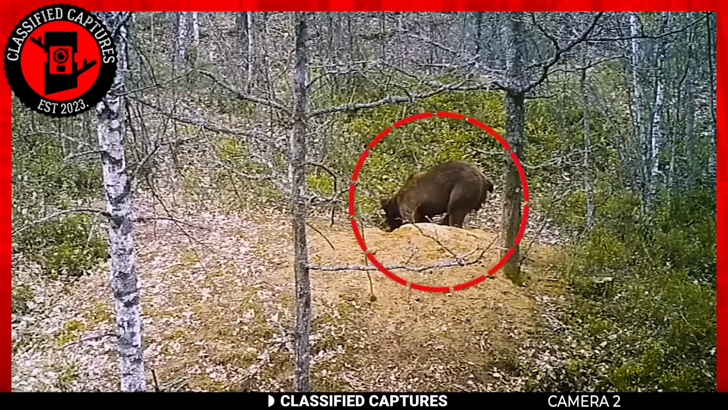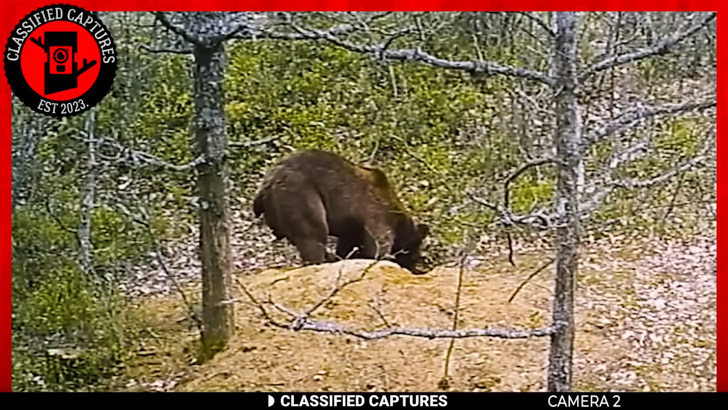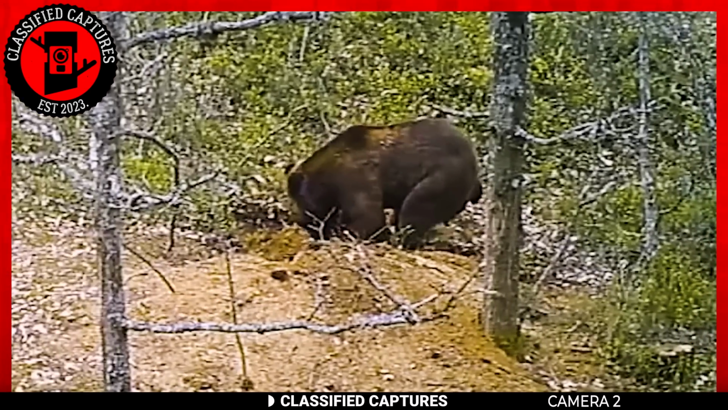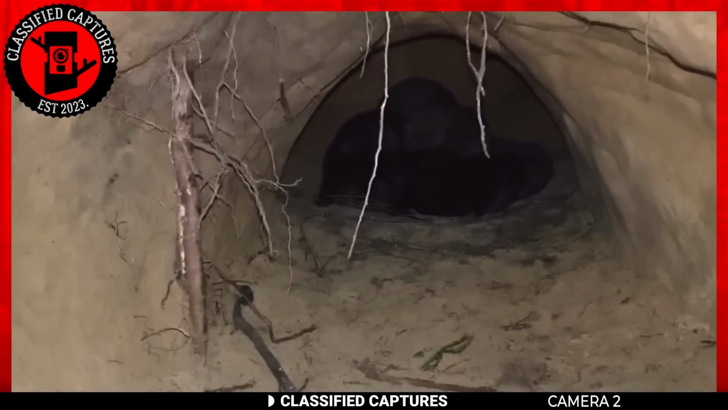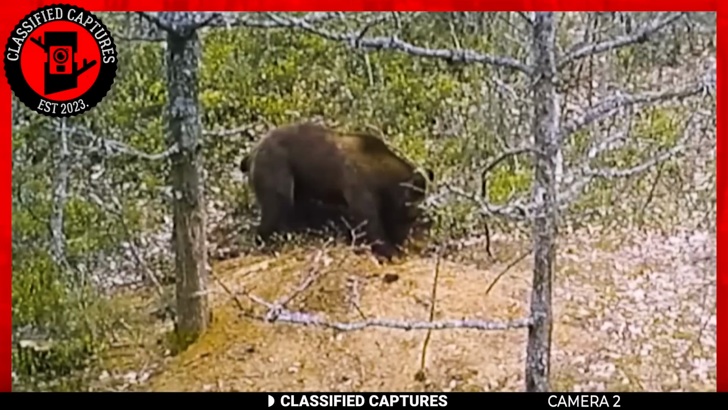In this Trailcam footage, we see a bear digging, but it's not creating a shelter or preparing to hibernate. Instead, it's found food that's usually not on its menu. Today, it's come across the unguarded den of wolves, which seems to have some cubs in it. Without wasting much time, it begins to dig until it gets to the cub.